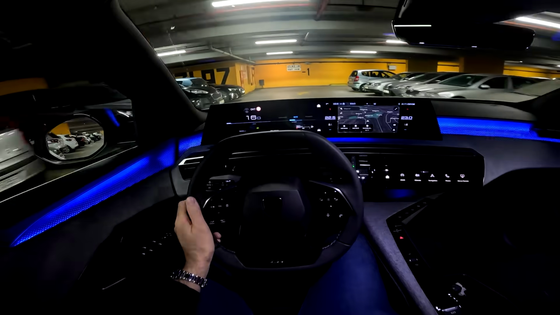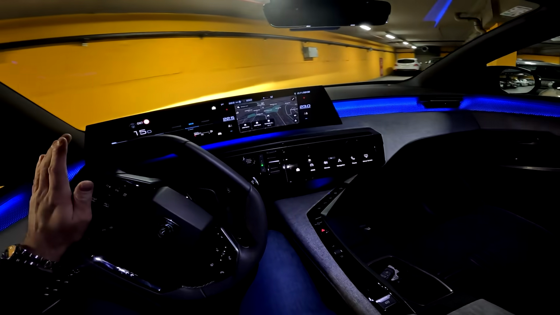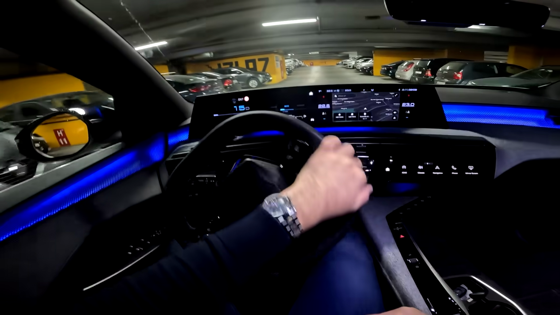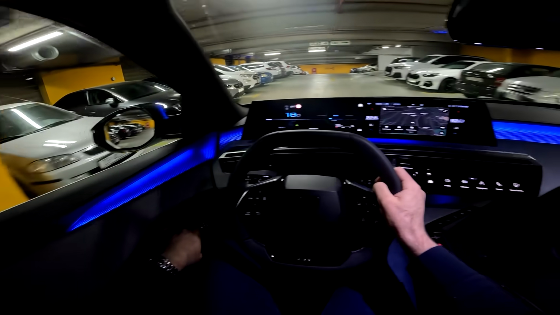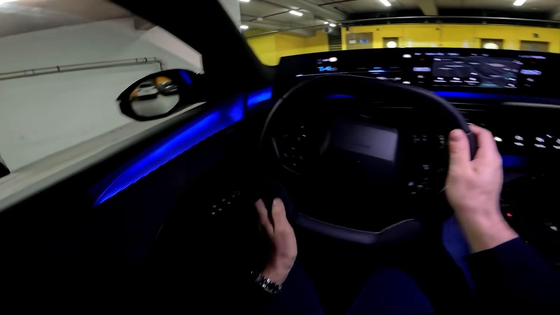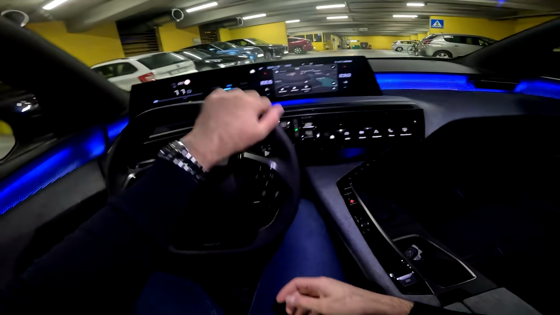And now we will depart this pretty big garage and go on a drive through the city of Zagreb in Croatia. And let's also mention other powertrain options for this car. And by the way, you can now hear that we are going with electric power, and now of course the engine is here as well.